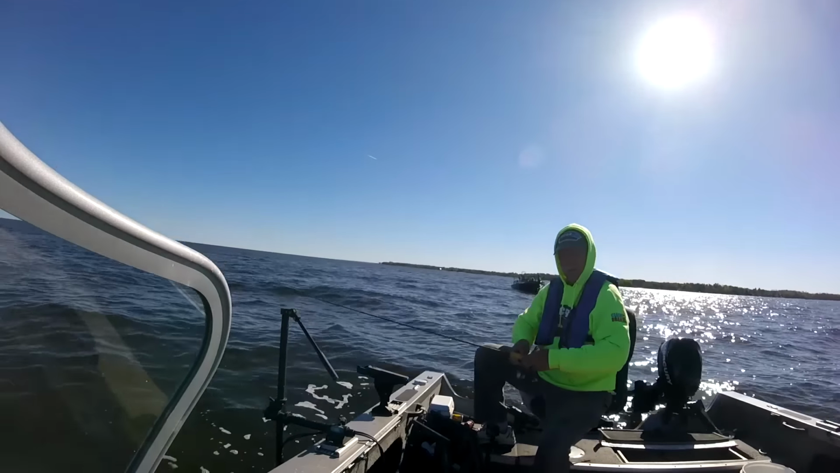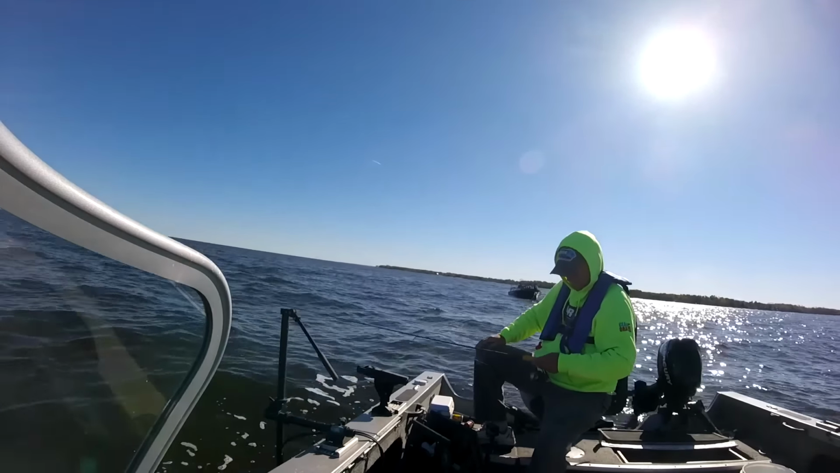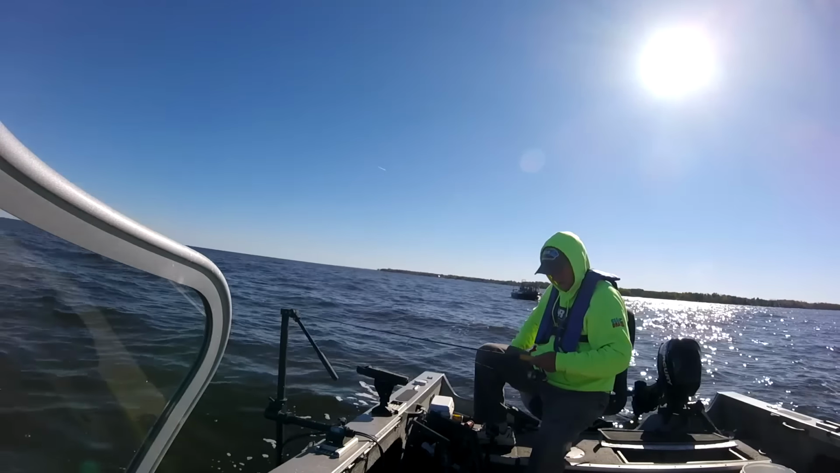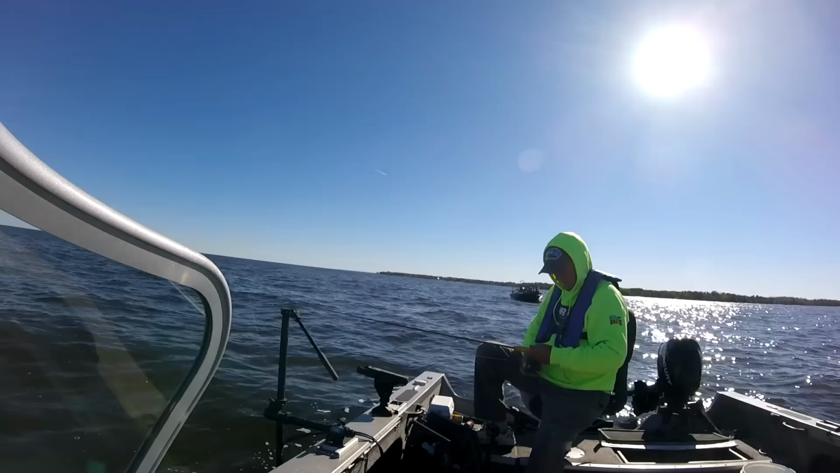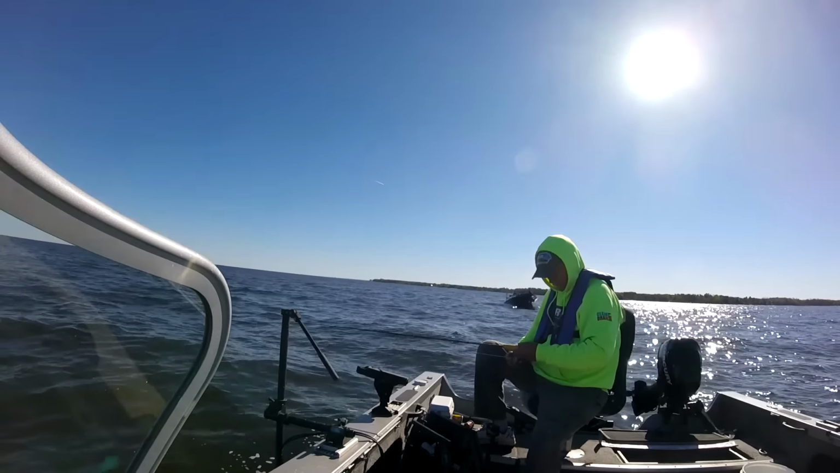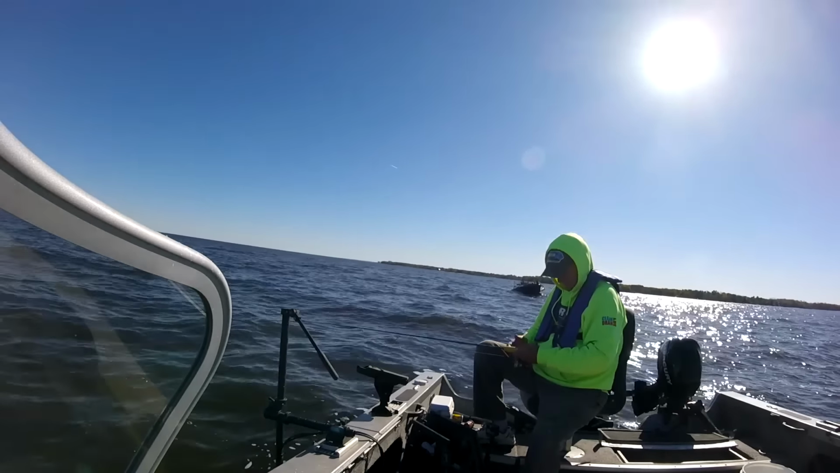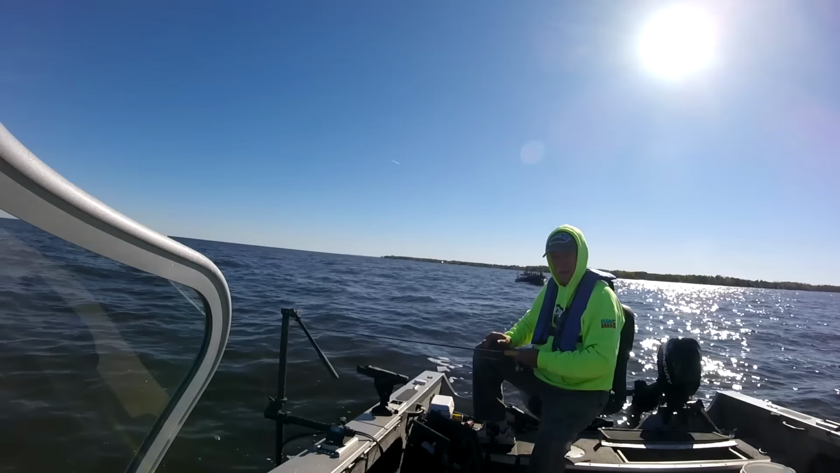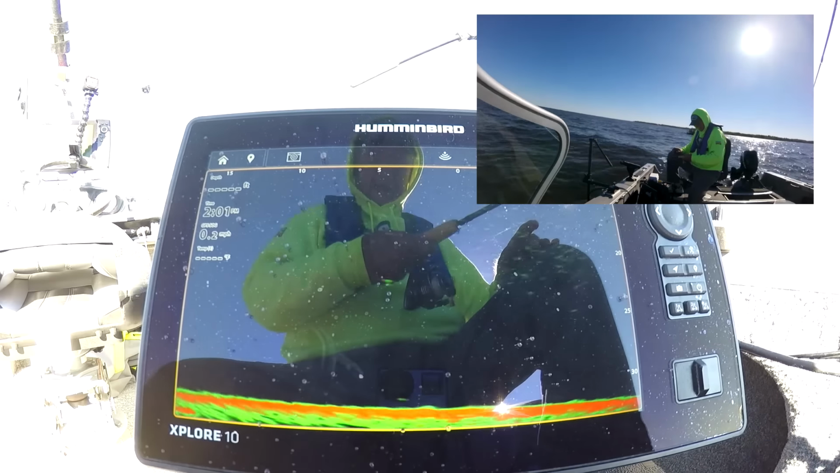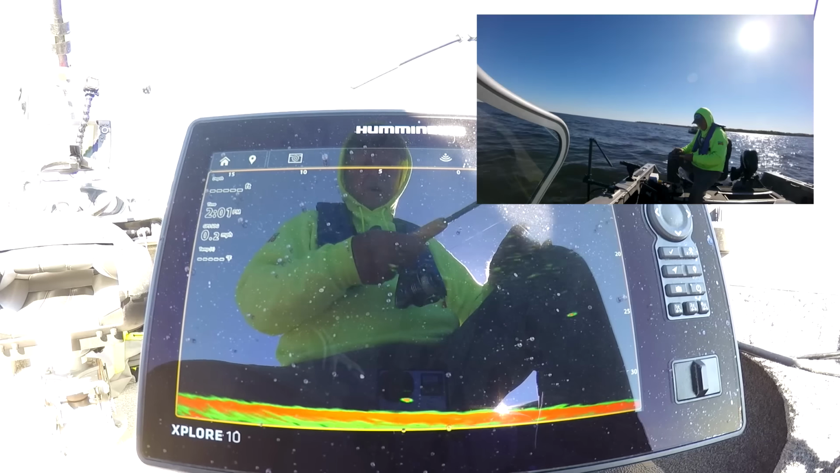All right, here we go again. Other than the fact that it's fall and it gets colder, if you have people without a lot of fishing experience or kids, which may be the same thing, they'd love this. They would love this. Second half of October is usually colder than the first half.